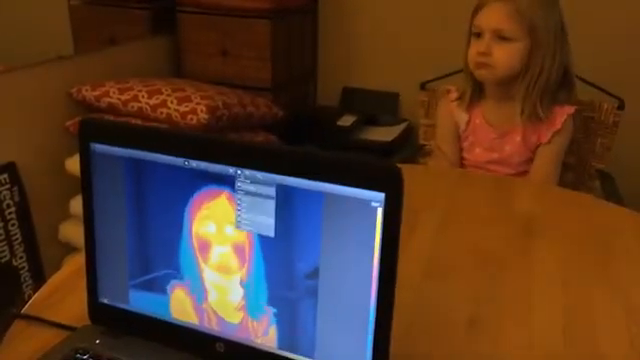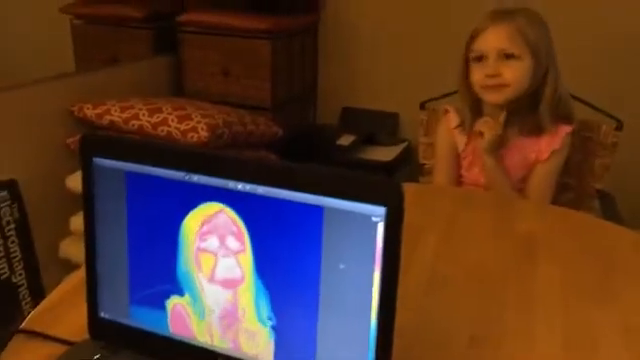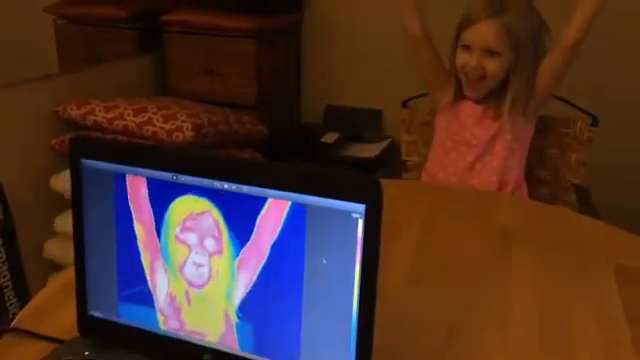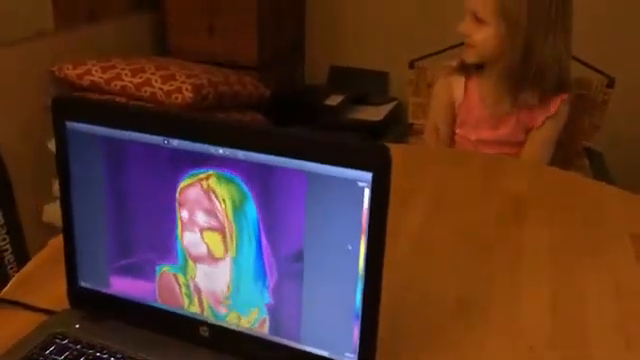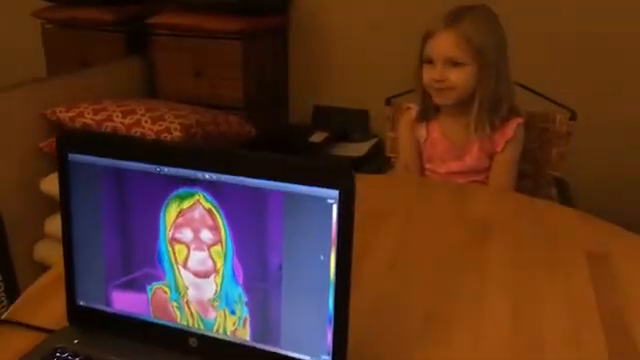Boo-hoo. And let's go to rainbow. What would you look like if you saw a rainbow in the sky? Excited. Oh, show us excited. Yippee. And we'll go to another rainbow one with high contrast, so it just shows the different temperatures a little bit better. And why don't you give us a silly face with this?